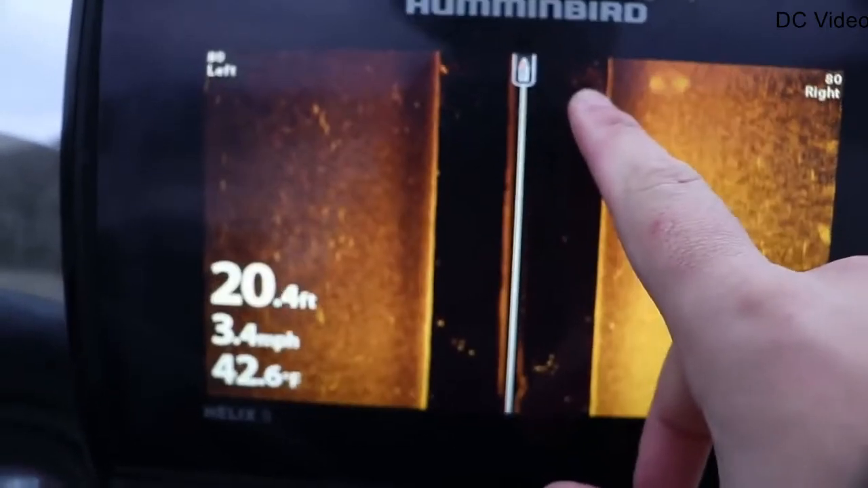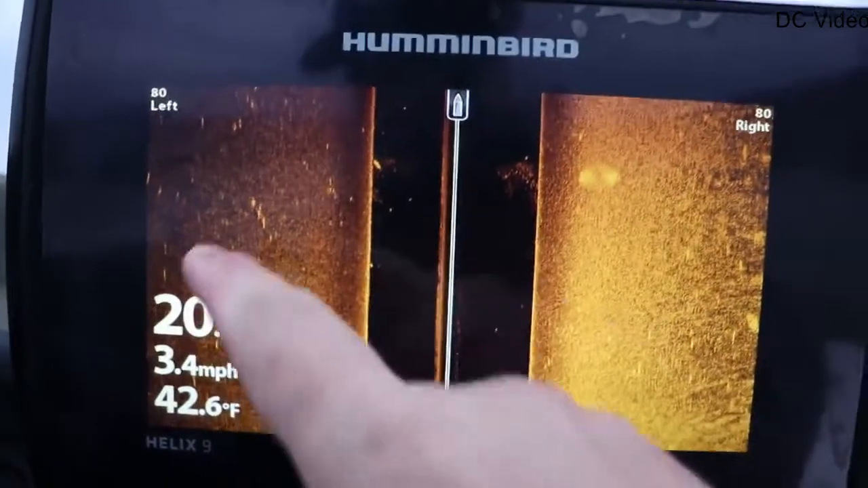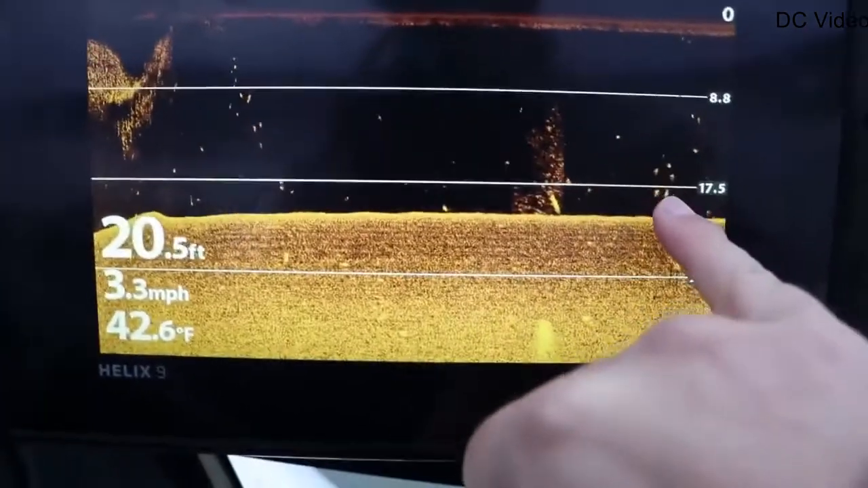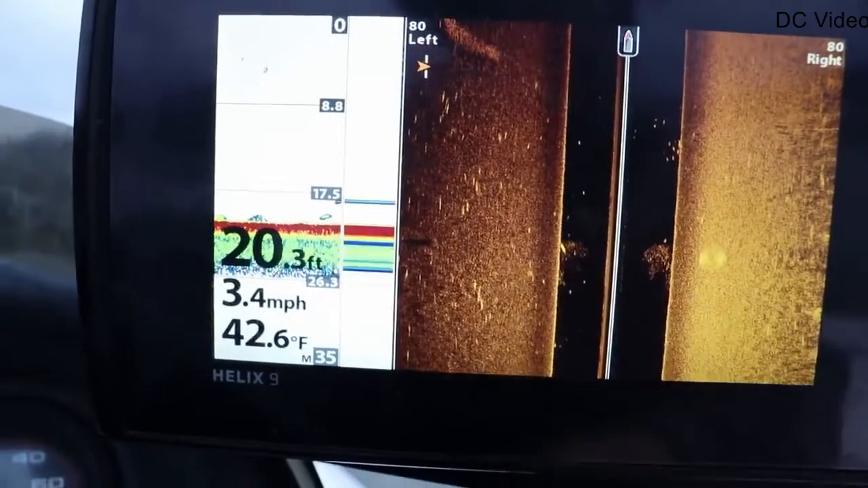There's a big school of shad. Another big school of shad. All these are fish. A lot of them are probably crappie. There's some decent fish right there. Could be some good crappie in there.